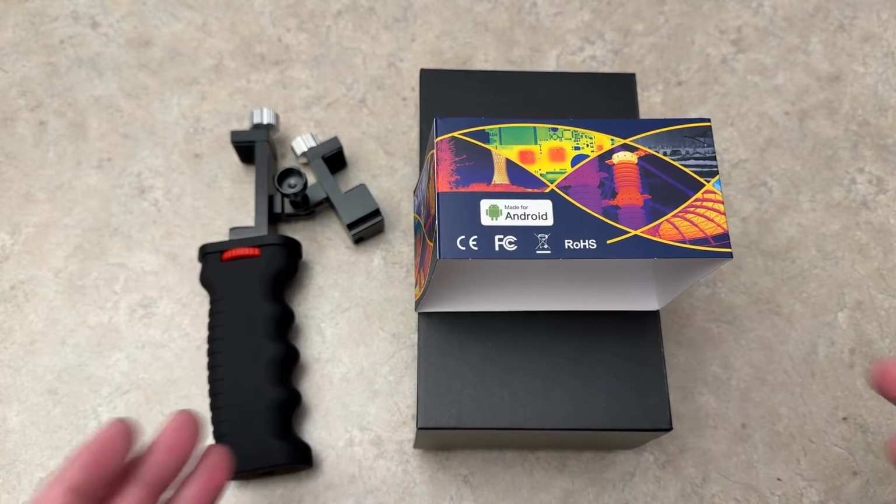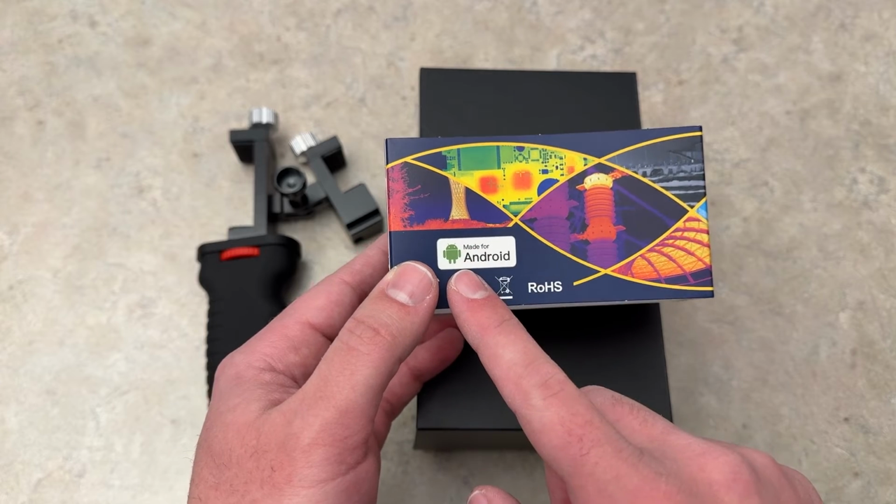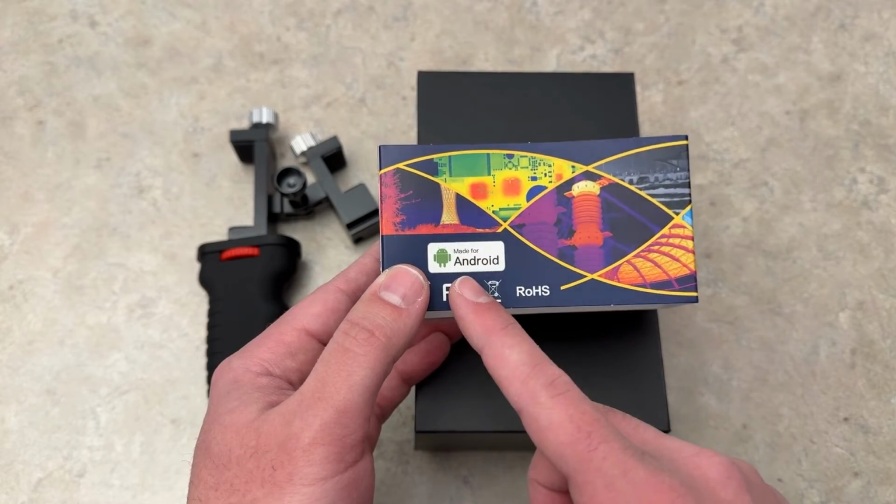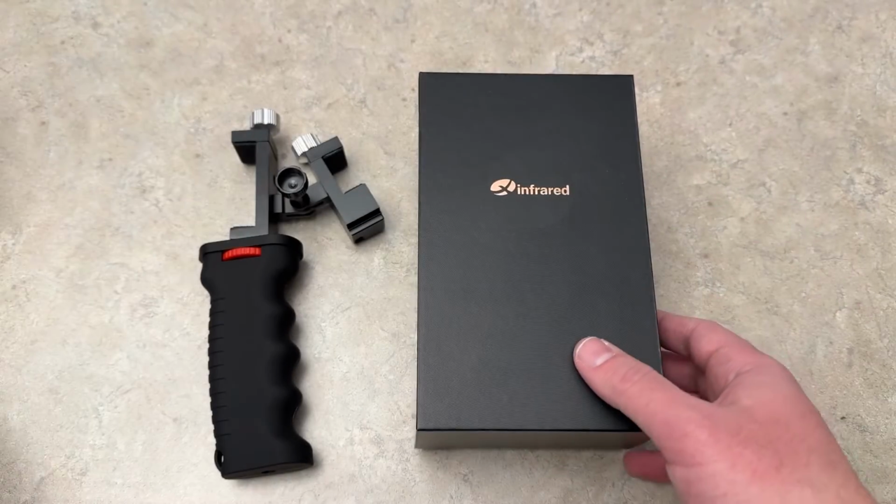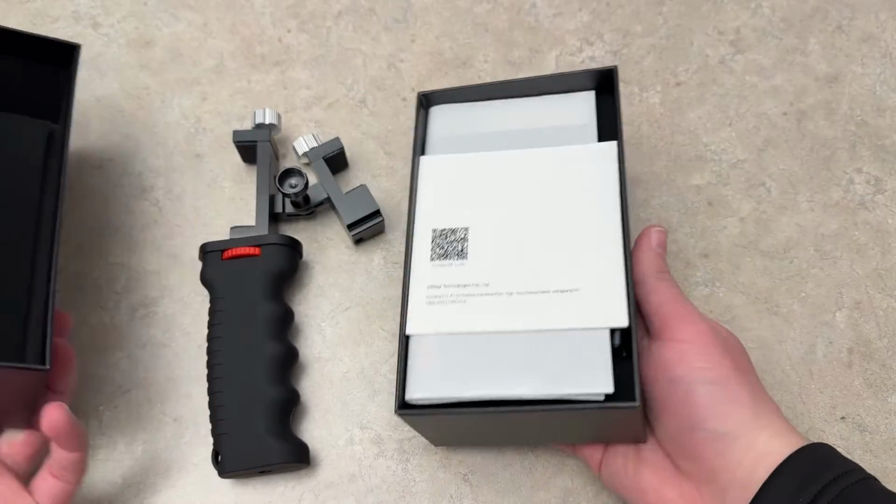All right, you guys, we're going to do a real quick unboxing of this short-range thermal cam here. As you can see, this one is made for Android. I did try this on my newer style iPhone with the USB-C. It did not work, even though it was the same app, so make sure you get an iPhone or Android-specific one. So this one's for Android here, unlike the long-range one that I had for iPhone. So we're going to be using a different phone today.